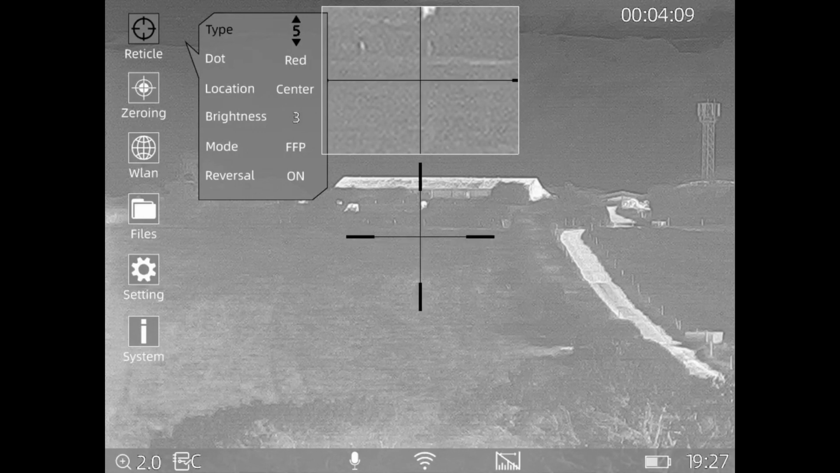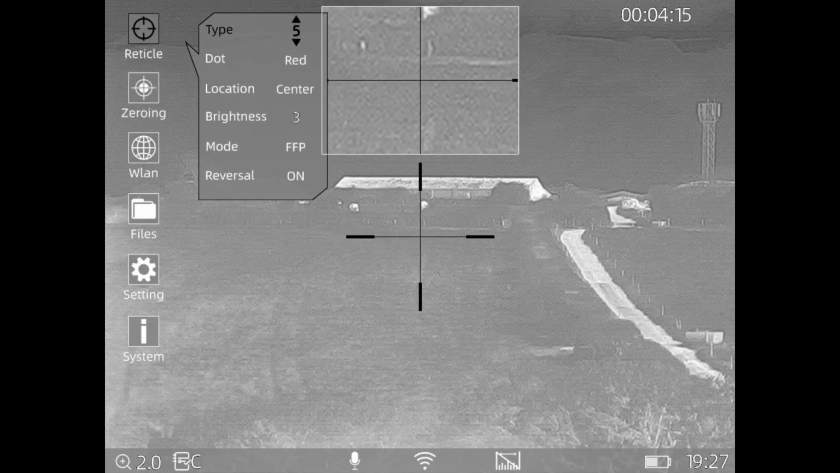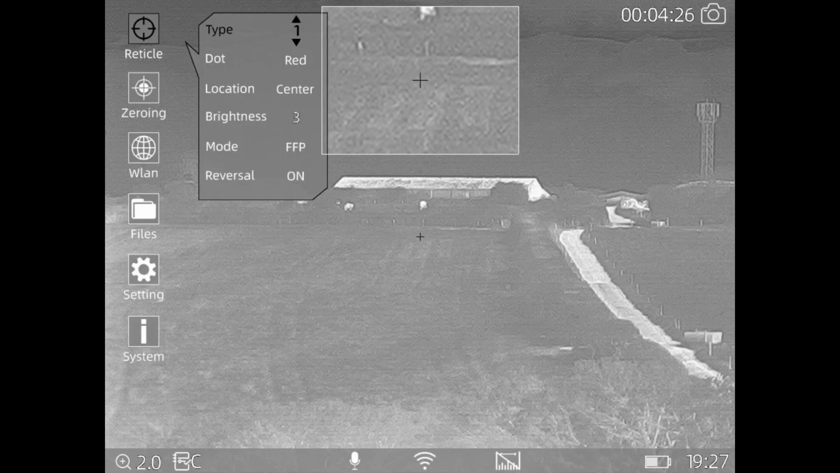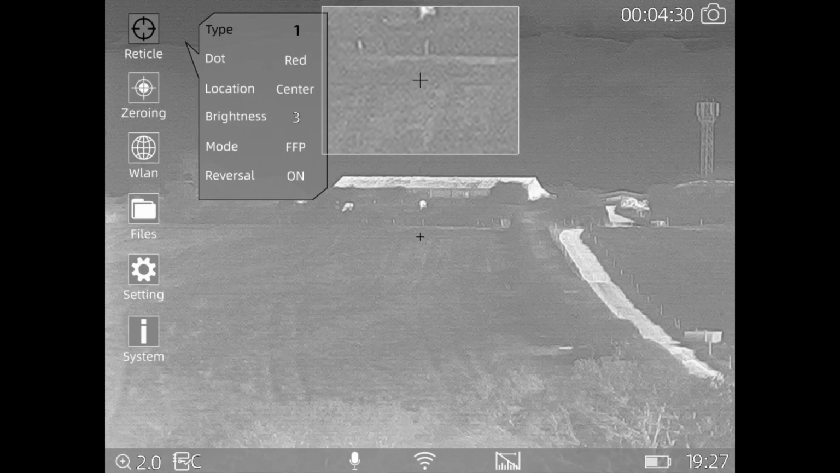So yeah, nice clean duplex reticule. This one here, sorry. That's a duplex. That one there, and again 8. Yeah, that's the one I like. That's one I'm going to stay with. And then that's it. So press again, brings you out of it.